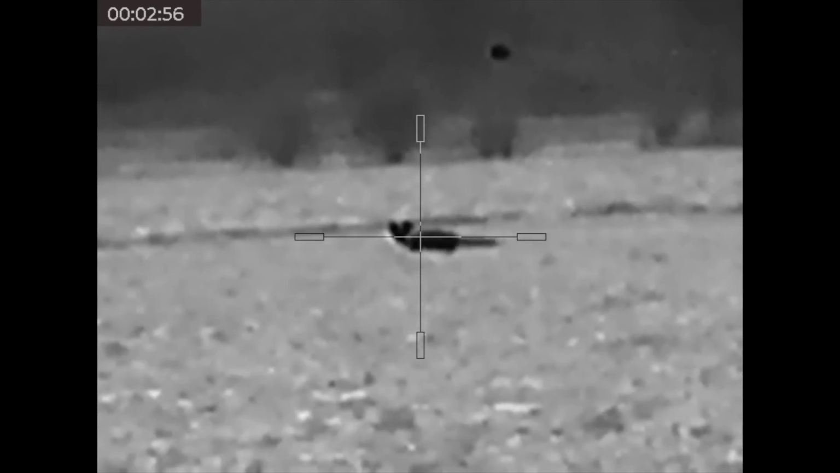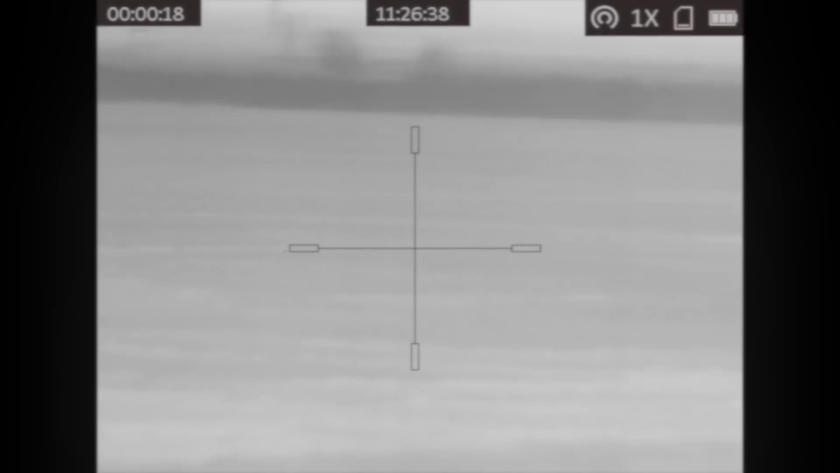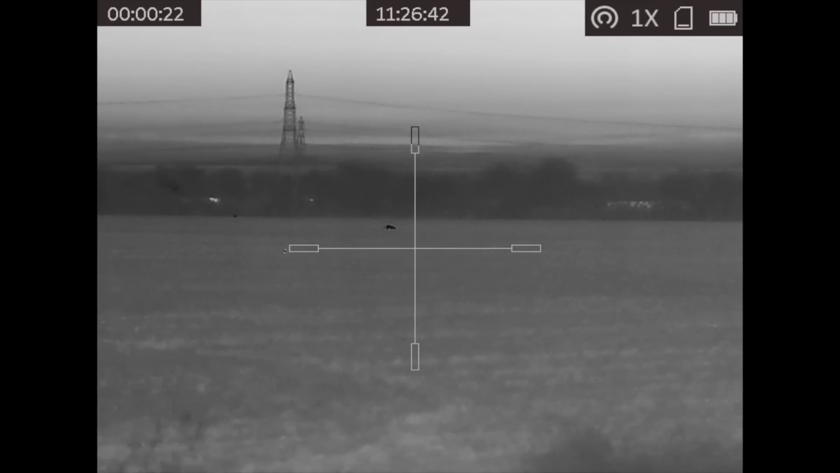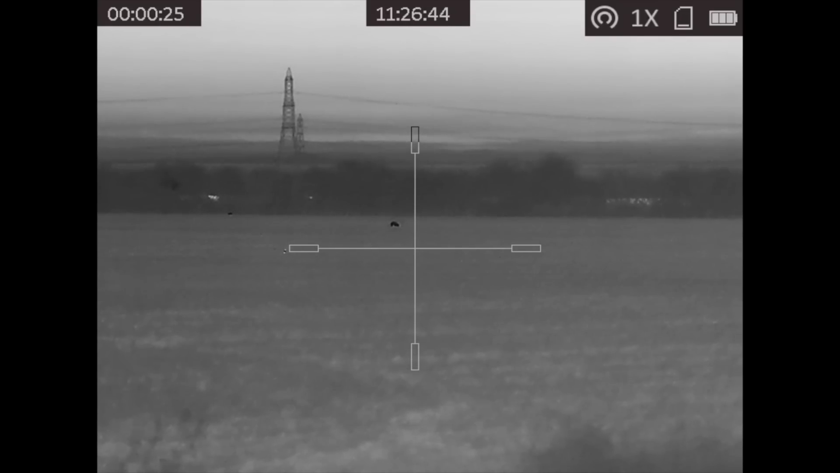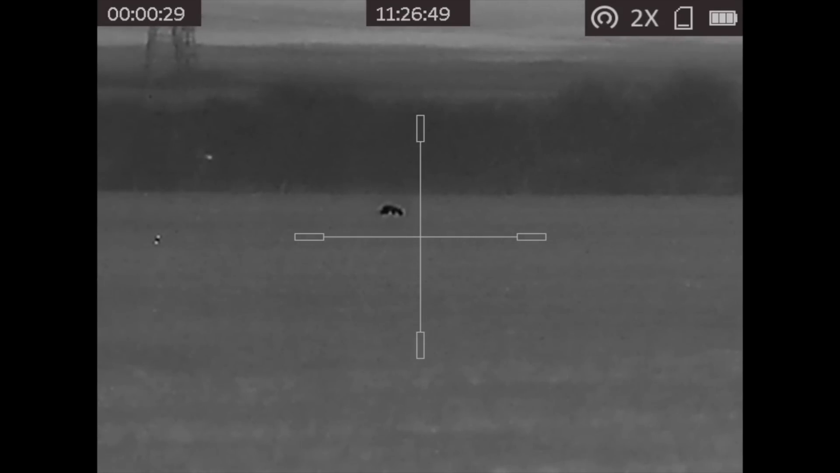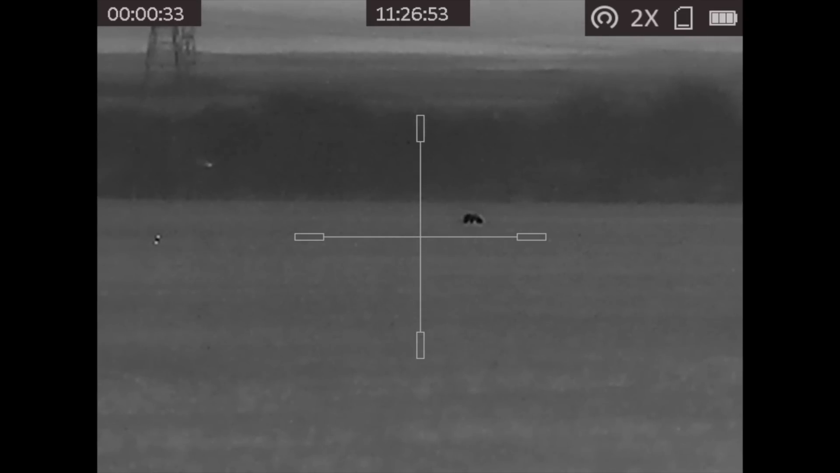But I did measure this one, and at 197 yards, I pinned that one through the shoulder as two bits of fluff fall down. We kept bumping into more foxes, but it would be a little later on before we met the next pair. This one here mooching around or mousing in a field again several hundred yards away.